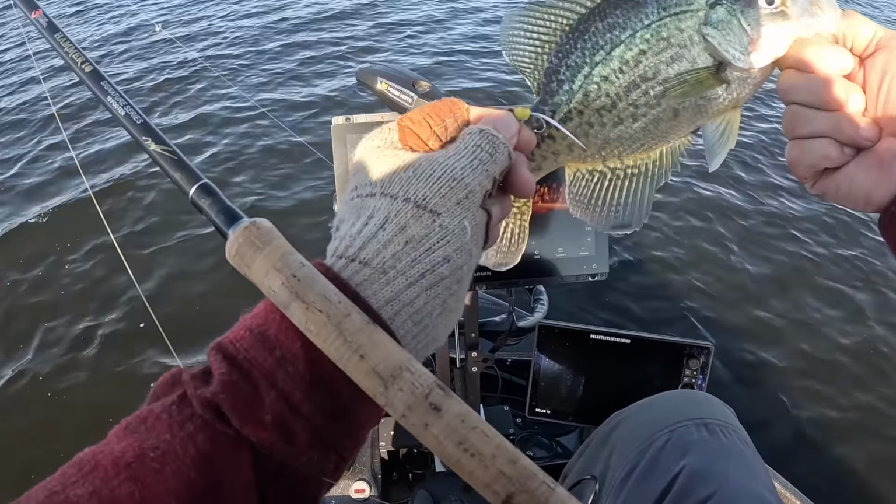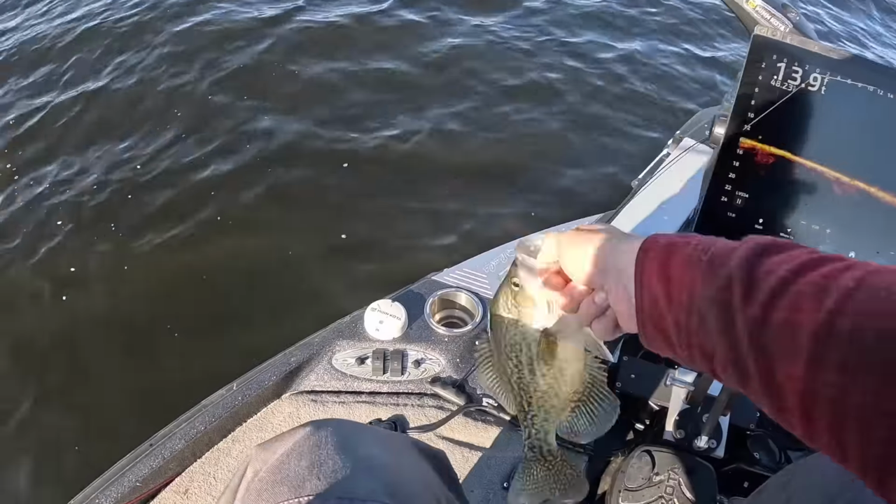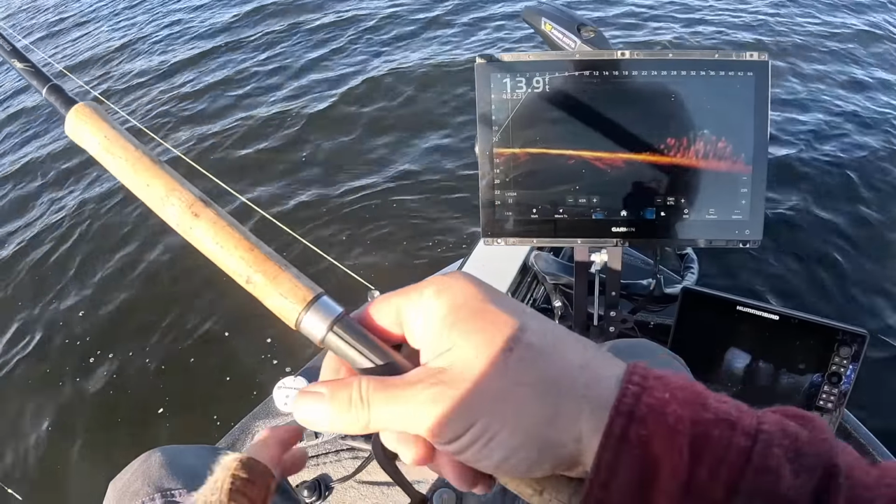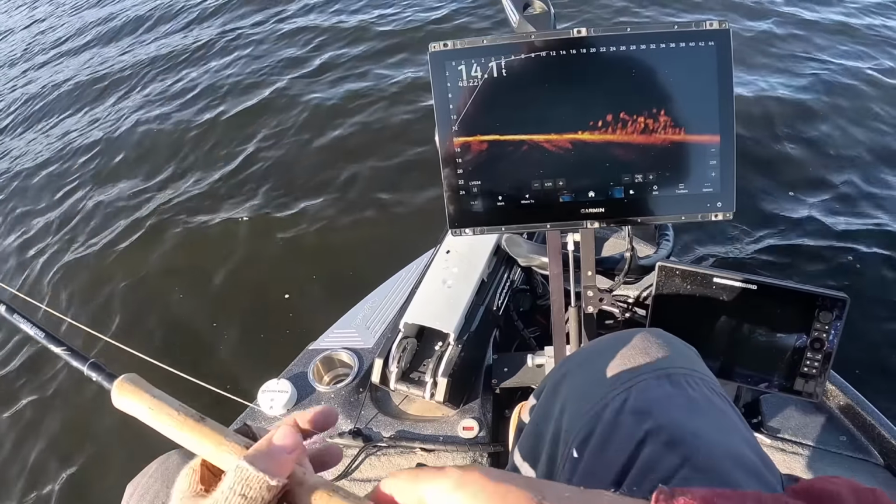That is a slab. That is a good fish. Good start too. Gosh, letting them go though. That's what we do here at 3 Pound Fishing. Doesn't get much better than that. But look at that school of fish right there, just grouped up in the winter time.